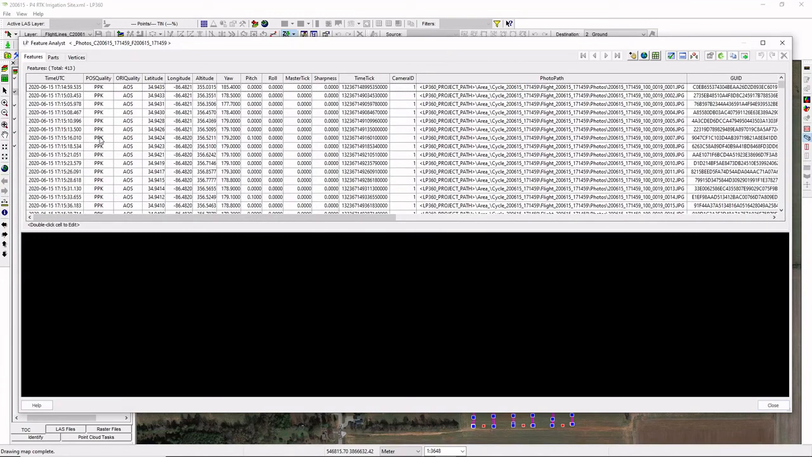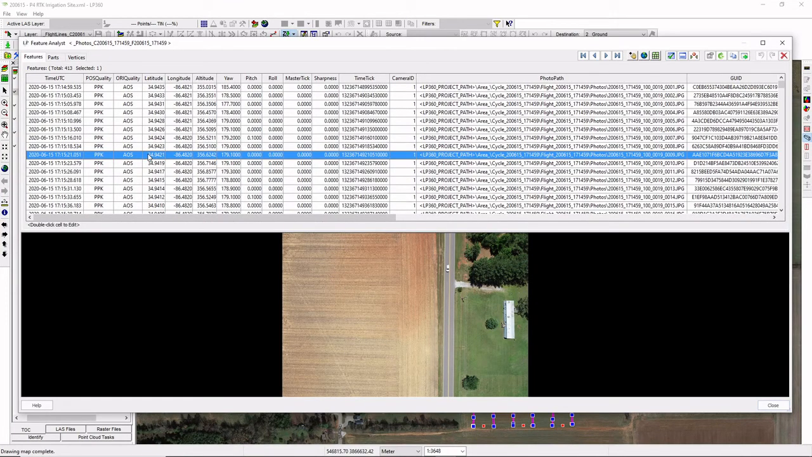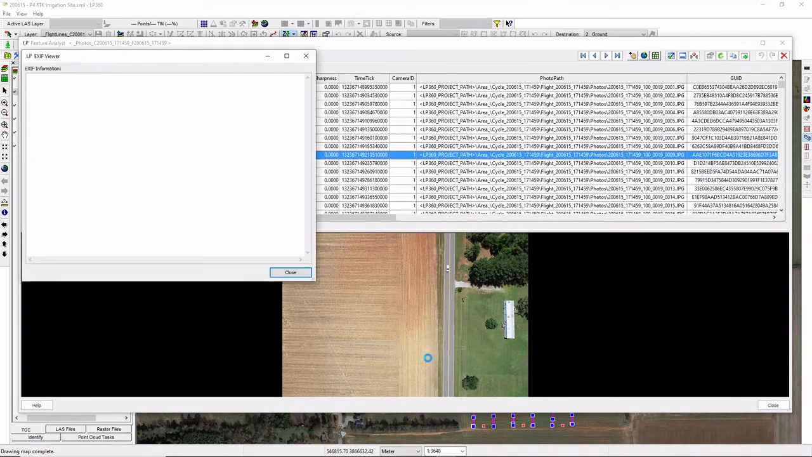The first two columns, as you can see here, the position quality and the orientation quality, tell me what sort of solution I have on the positioning there. So I do have my PPK positioning here. If I select an image in the upper part of the Feature Analyst dialog, it'll pop that image up for me so I can visually review it, of course, but also if I right click my mouse down here in the image, I can bring up my Exif information for that particular image.